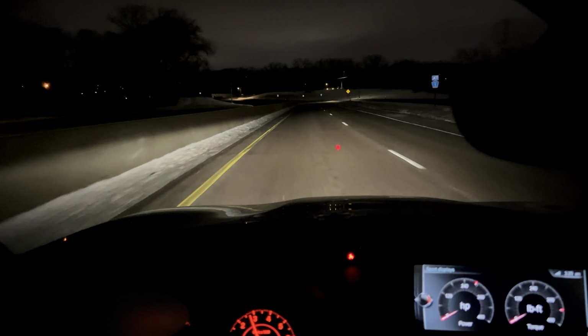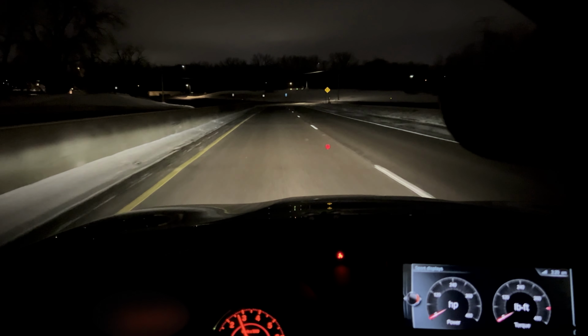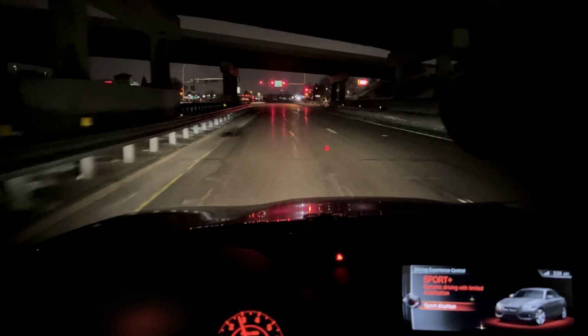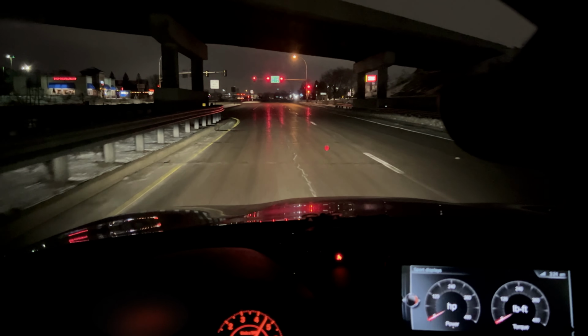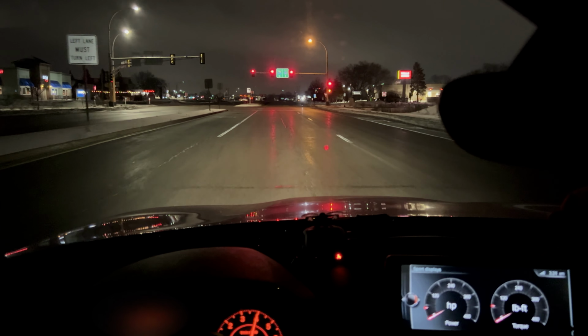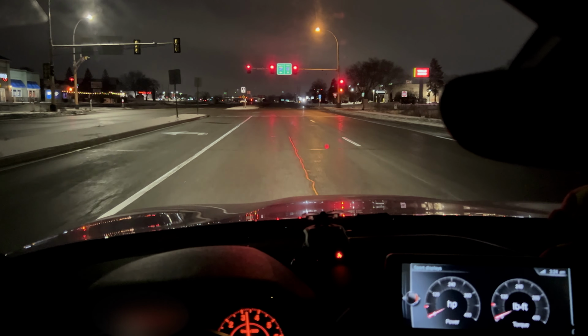You can see the torque go all the way up, and I'm at 3,000 RPM. It would be nice if the light was green.